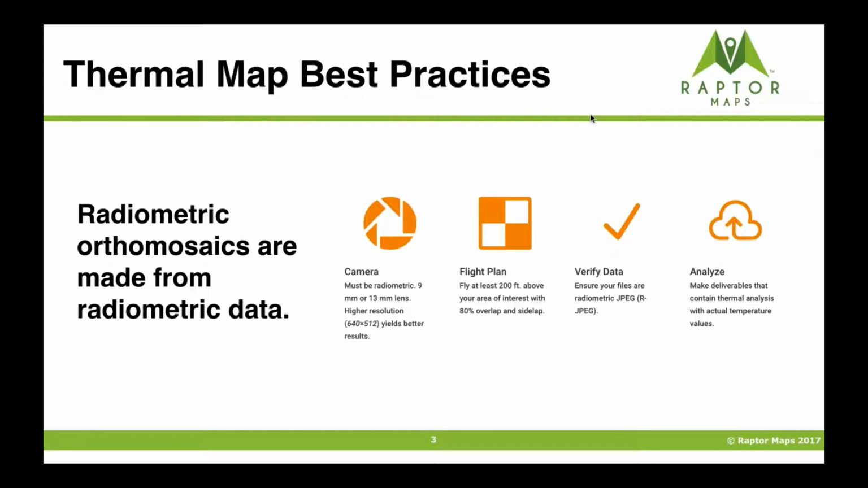So on the camera side, radiometric cameras are obviously required. It's got to output an RJPEG or a thermal TIFF. In terms of the lenses, you don't want a fisheye lens, nor one that's so zoomed in that you're out there all day trying to create a map. The higher you fly, the better, which is what we've seen. Generally, if you fly at 200 feet, your map's going to turn out pretty good.